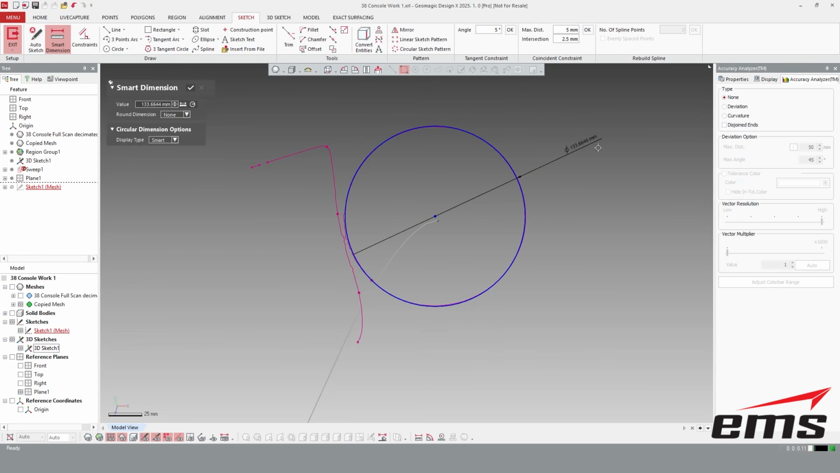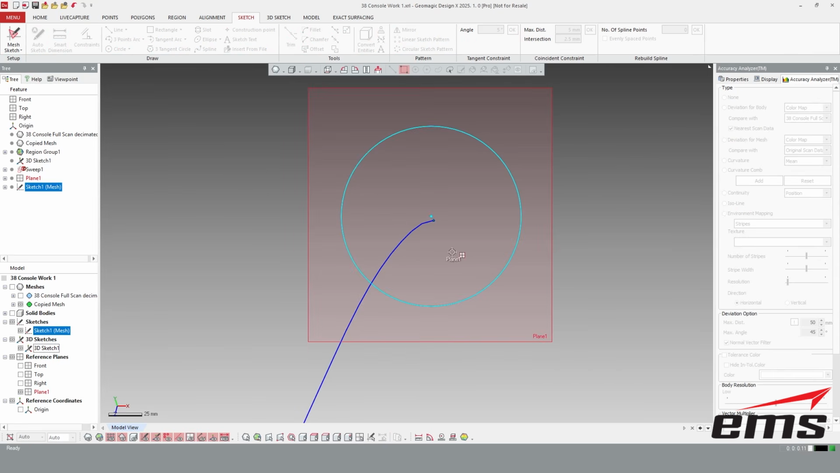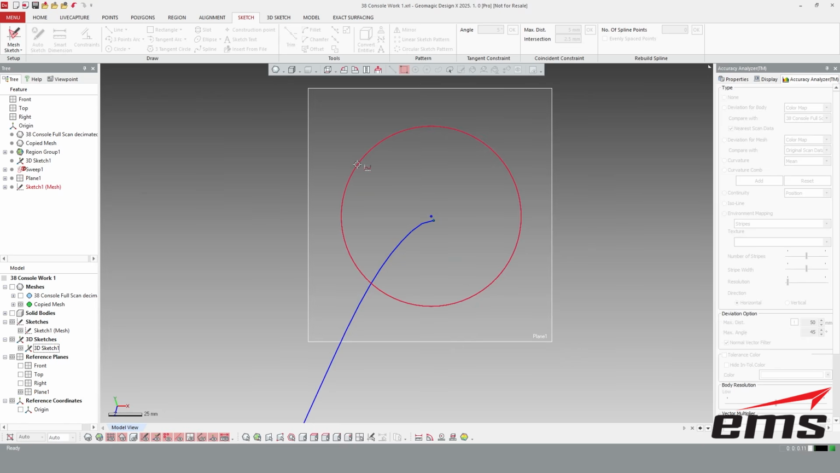Now let's go ahead and throw a dimension on here. It's 133.6. I'll make this 133.6. It was 0.66 something, right? Let's make it 0.5. Okay, so you can override that, make it anything you want, like if you know exactly what the size is supposed to be. Okay, now, let me go back into that command.